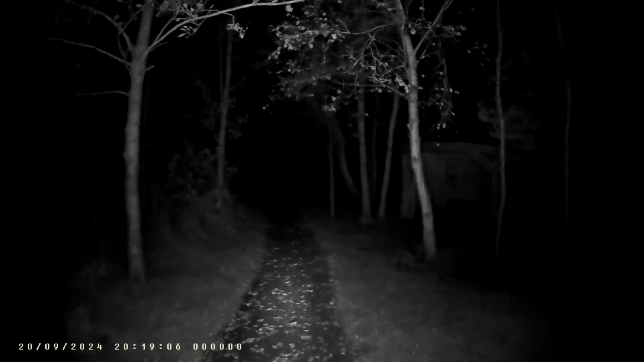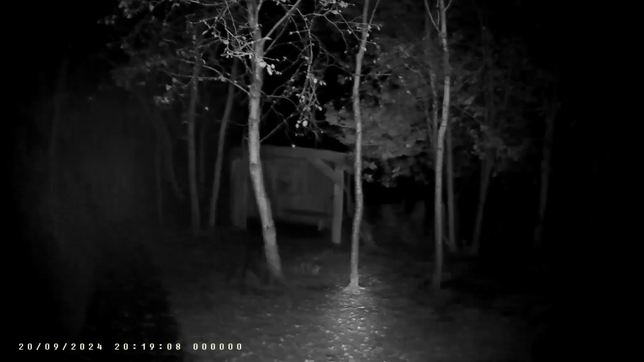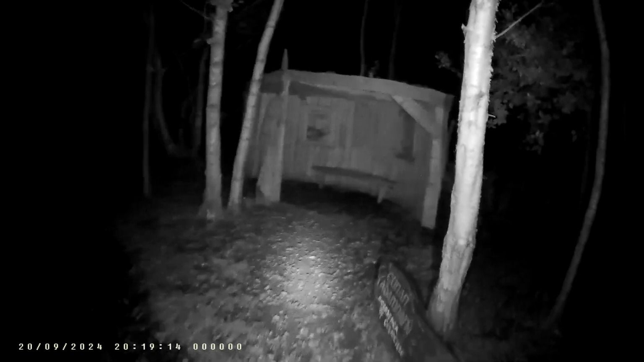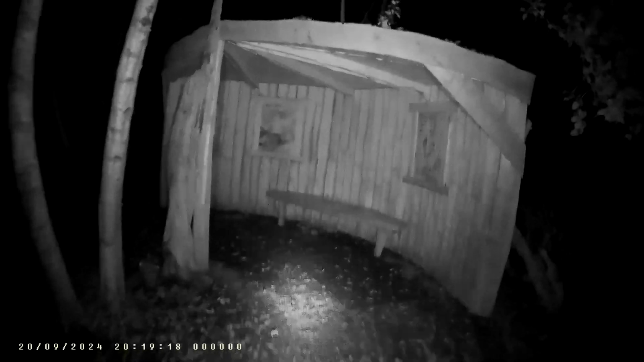The padding on this helmet is not nice. It's making me head itchy. I'm going to sit down for a minute. My knees are hurting.